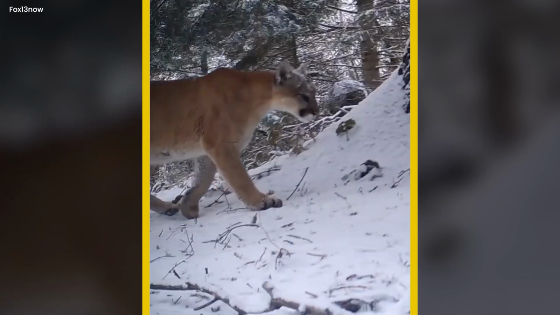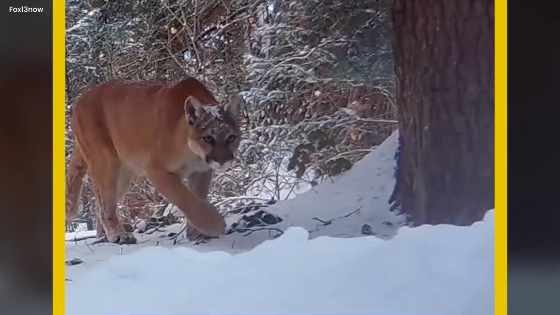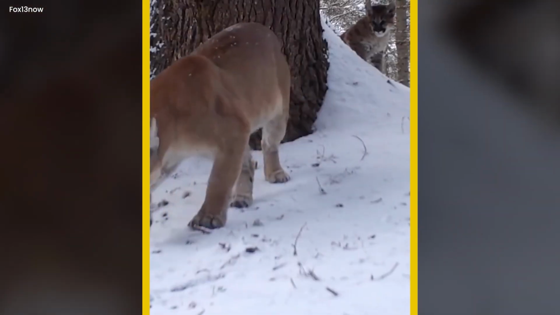The stroll of the mountain lion family. A female mountain lion proudly took her 3 lovely kittens on a leisurely family stroll across the challenging terrain of Salt Lake County's mountains, in a touching scene caught on a trail camera.